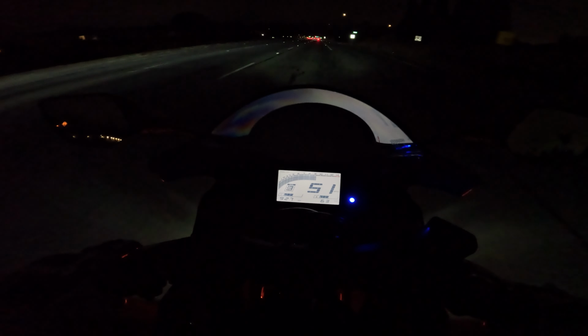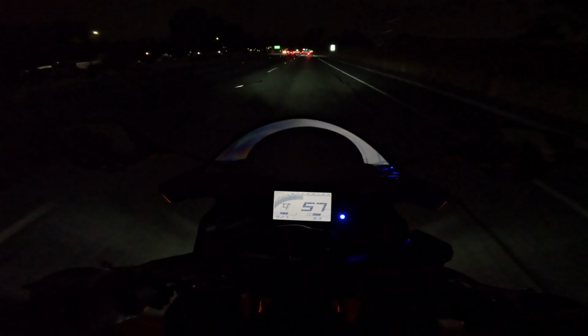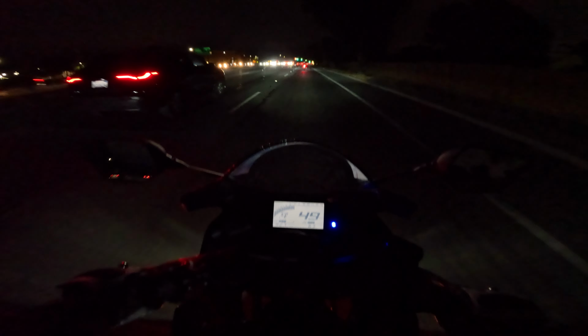This guy's going hella fast. I was not ready for that, but you know, a little 300 compared to a 600, there's a big difference. Look at this Miata, bro. What the fuck? How do you do the horn? That's a goofy horn, but that guy in the Miata is a dipshit, I'll tell you that.